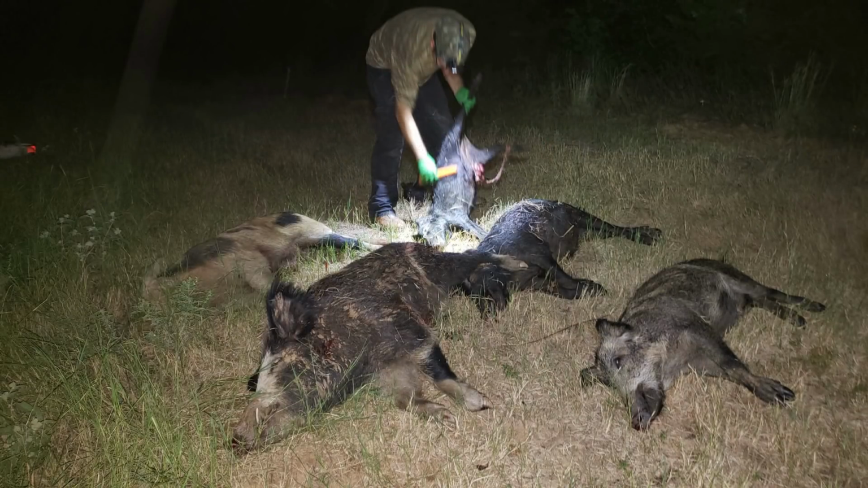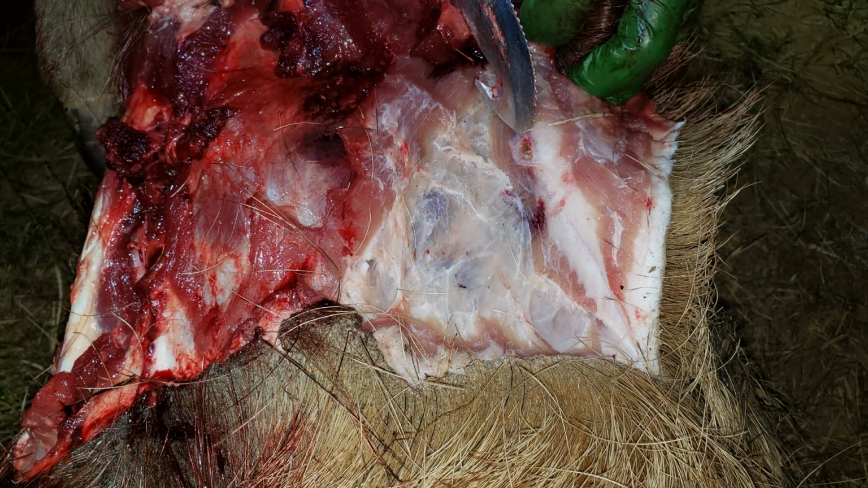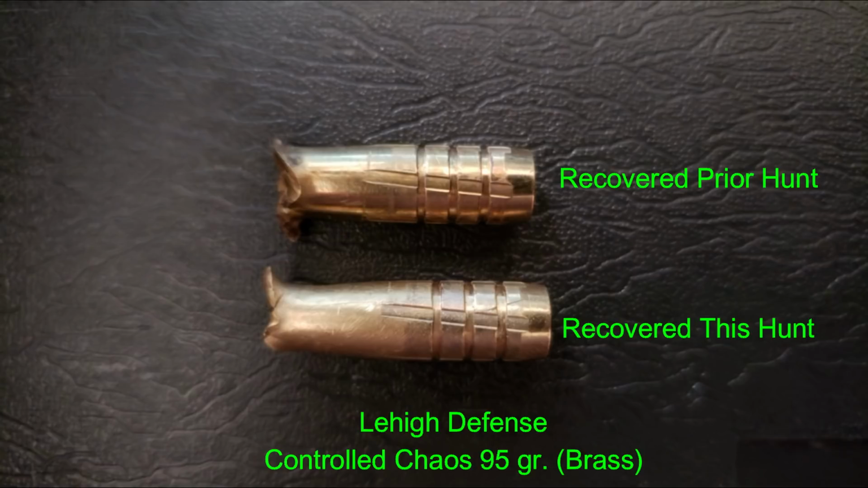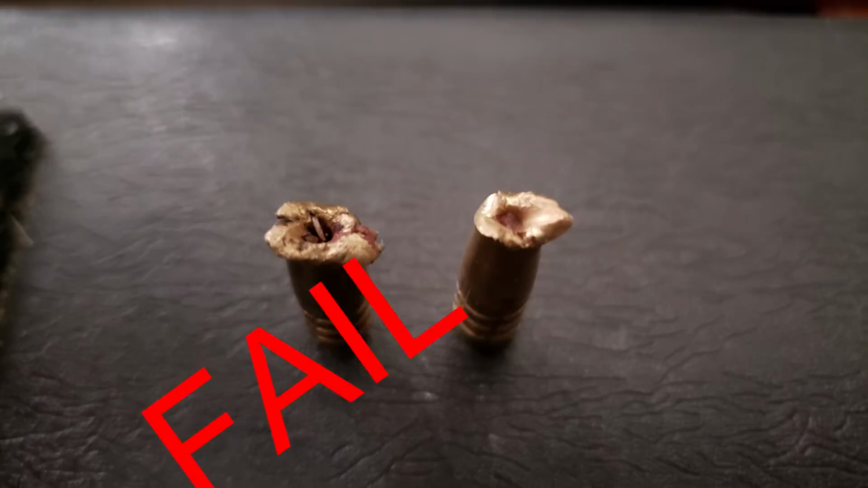We searched all of them for metal fragments to see if they had any bullets in them. We did some searching, and on this one boar, found one good bullet that ended up being my Controlled Chaos brass bullet. It looked just like one that I recovered from a previous hog. The bullets are not expanding. They're zipping right through the hogs for the most part, and they are a fail for hunting in 6.5 Grendel.